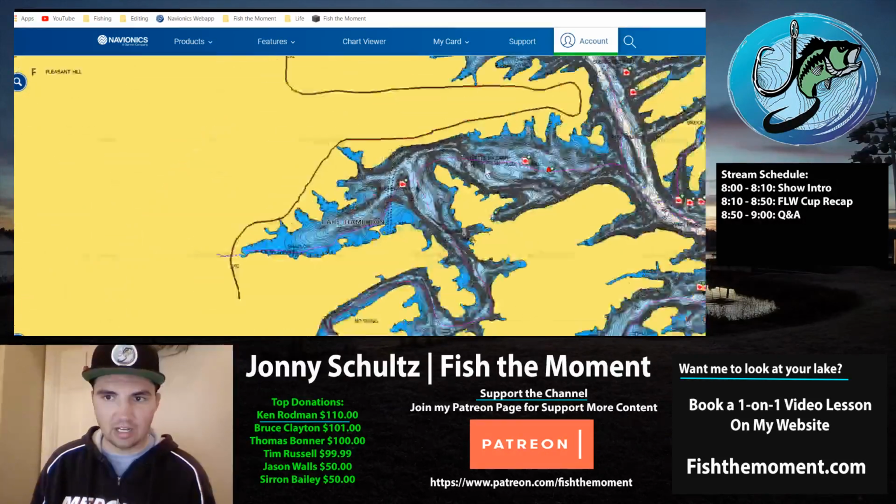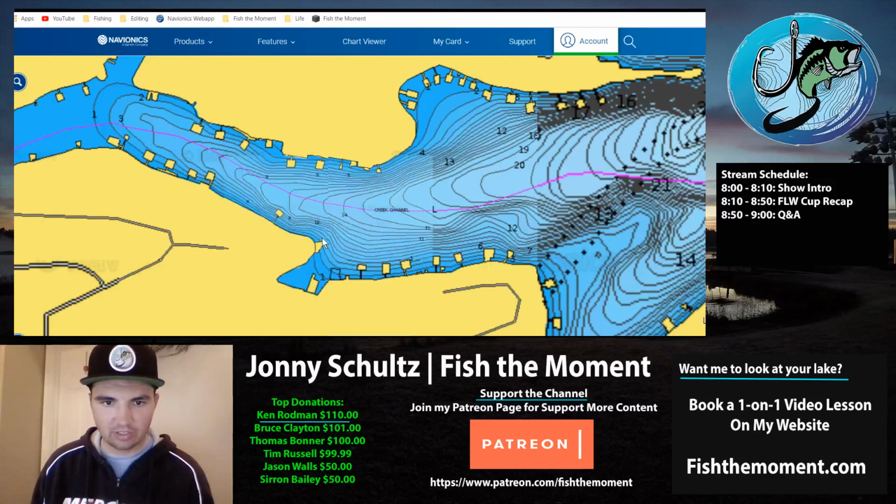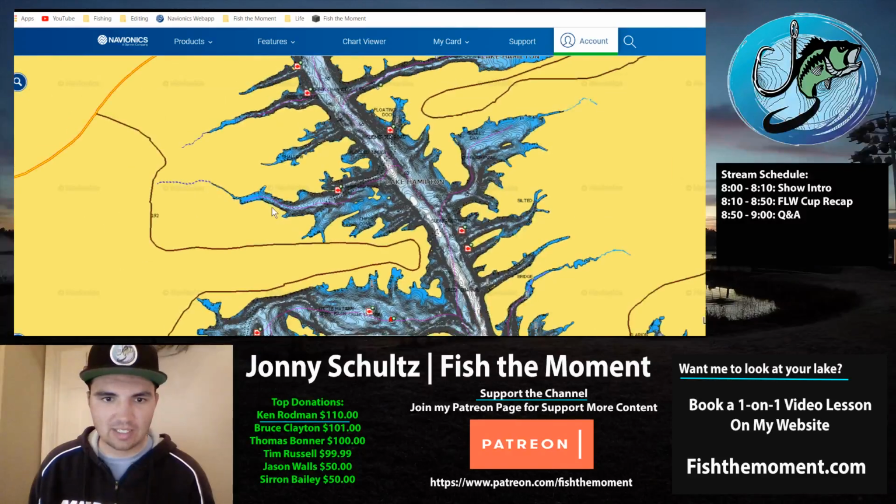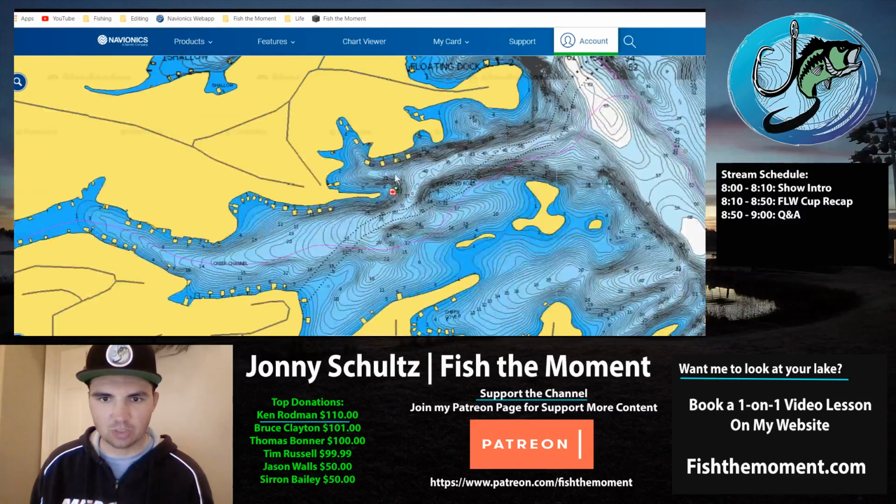Another place I was catching them was one of my favorite little brush tops, right over here in front of this dock. It was only in maybe 8 to 12 feet of water, and there's a brush pile in front of this dock way back in this creek. I caught a couple of fish off of this dock, again smaller spotted bass, but if you could graph enough, there are brush piles in front of all these boat docks. Almost every single one of these boat docks has a brush pile in front of it.